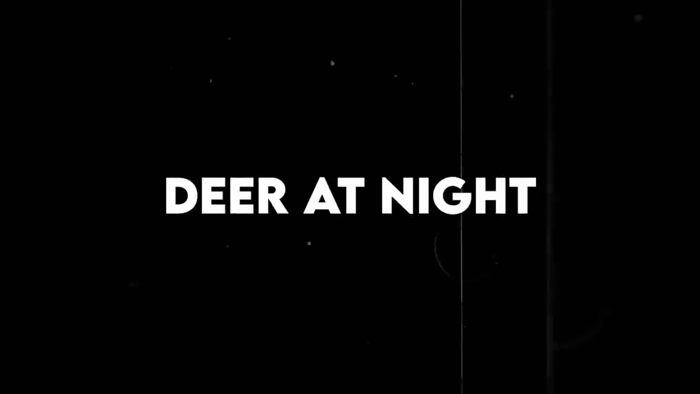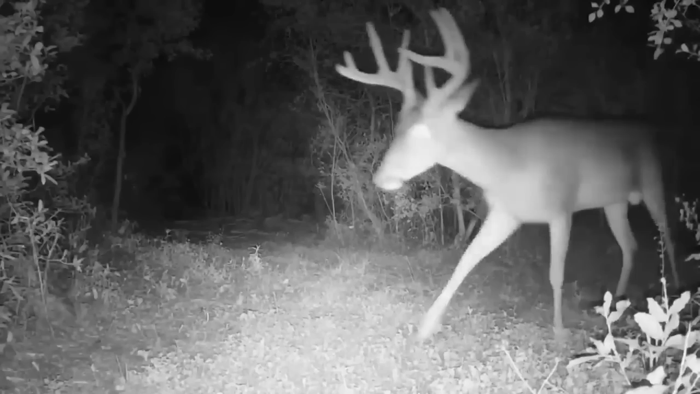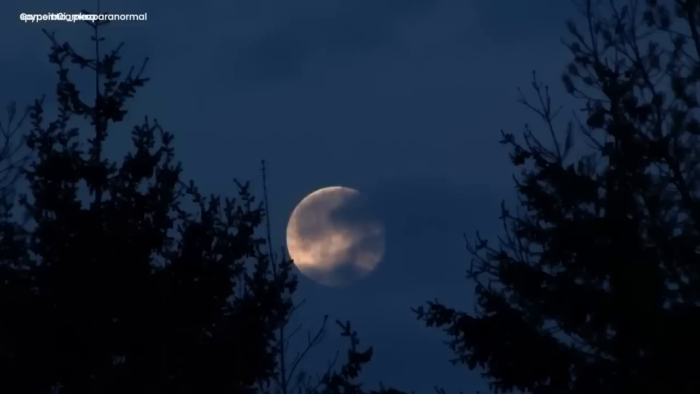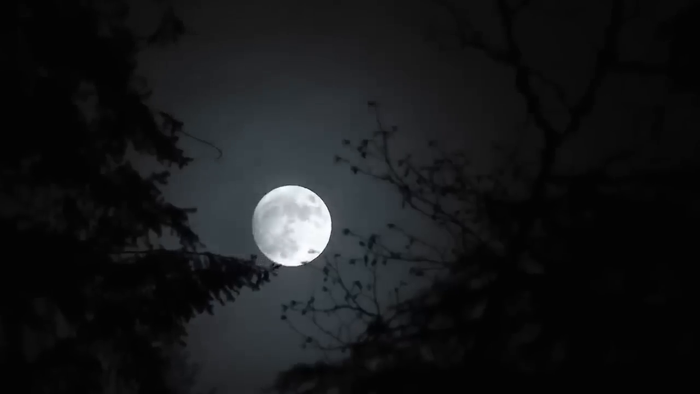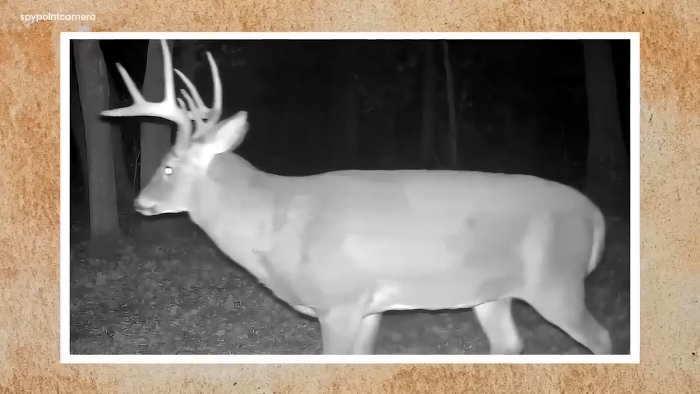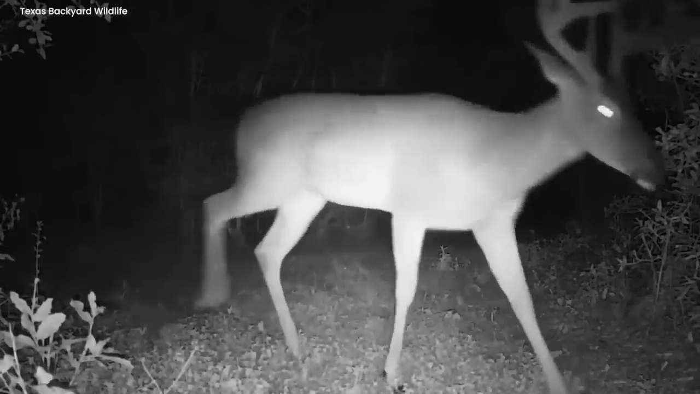Deer at night. In the quiet of the night, deep within the heart of the forest, a curious and graceful animal came up from the darkness. The forest was dark, but the moon's soft light filtered through the leaves, disclosing the mysterious visitor. This graceful being with eyes like stars moved quietly, each step a delicate footprint on the forest floor. Little did it know, a quiet guard was observing.